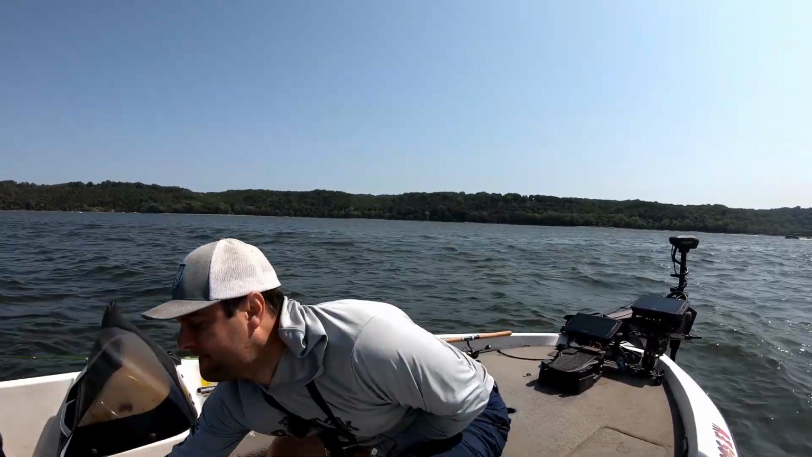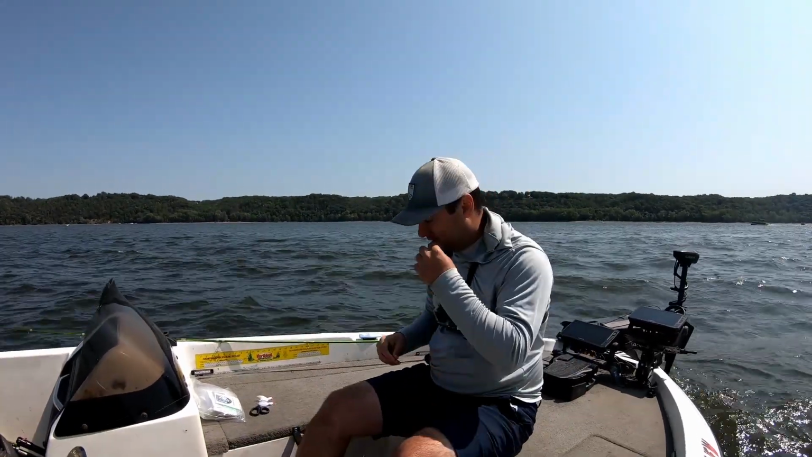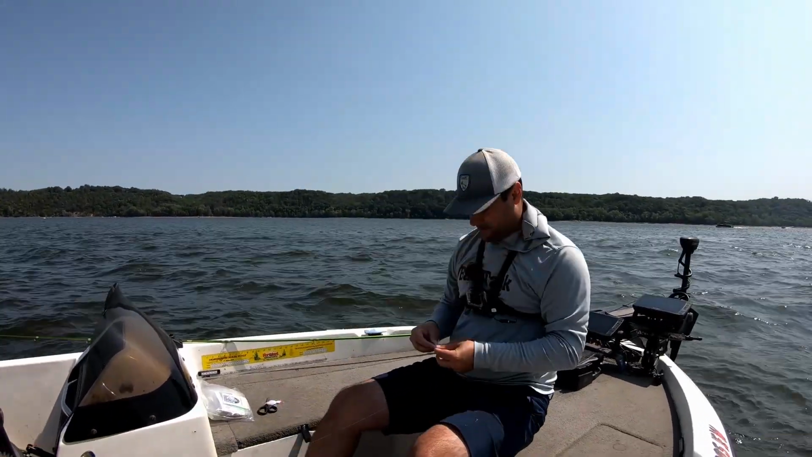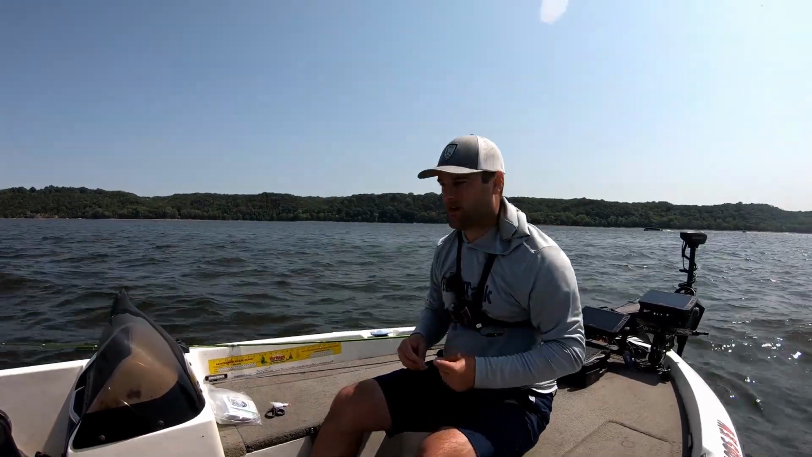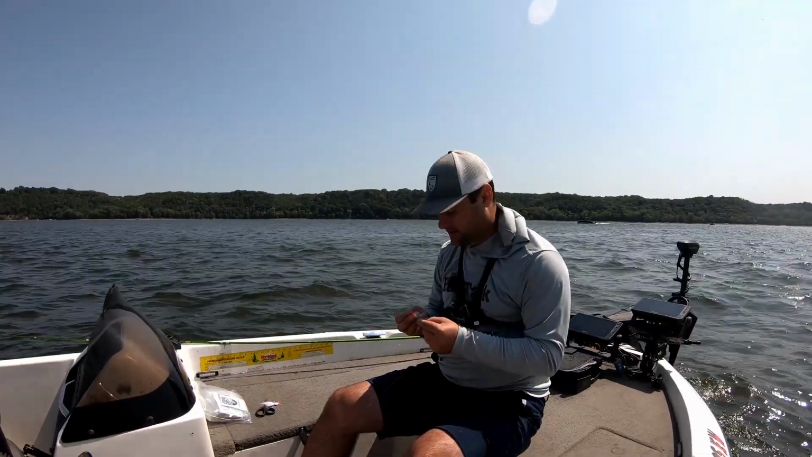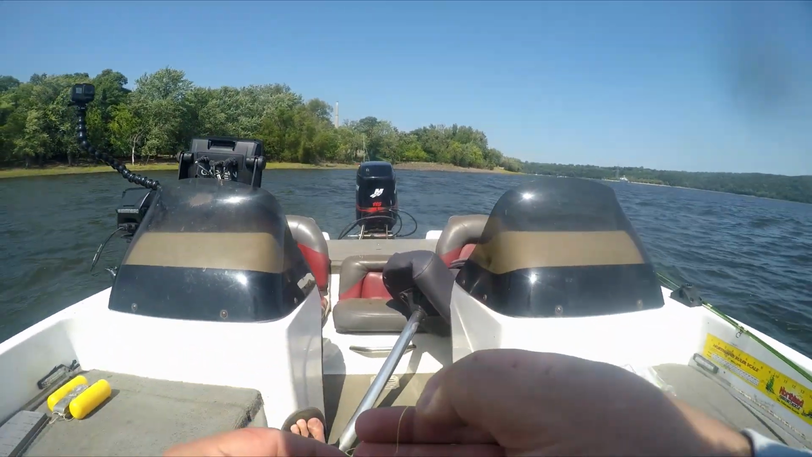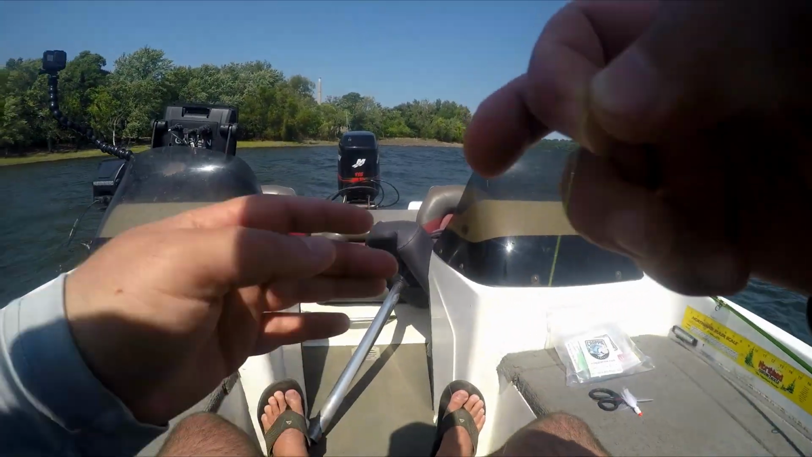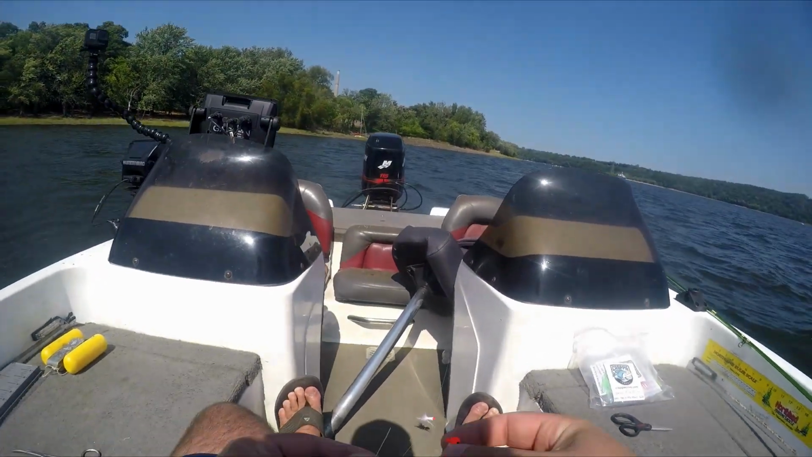Put this guy down. And we're gonna be tying on the double jig setup. Like I said in the intro, hair jigs, double jig setup. It's great all the way through the fall when you're fishing deeper water. These are 1/16 ounce jigs that I'm using. The first one, you just put the tag end through the eyelet and slide it up the line. You're not going to do anything with that for right now. And the second one you're going to put on.